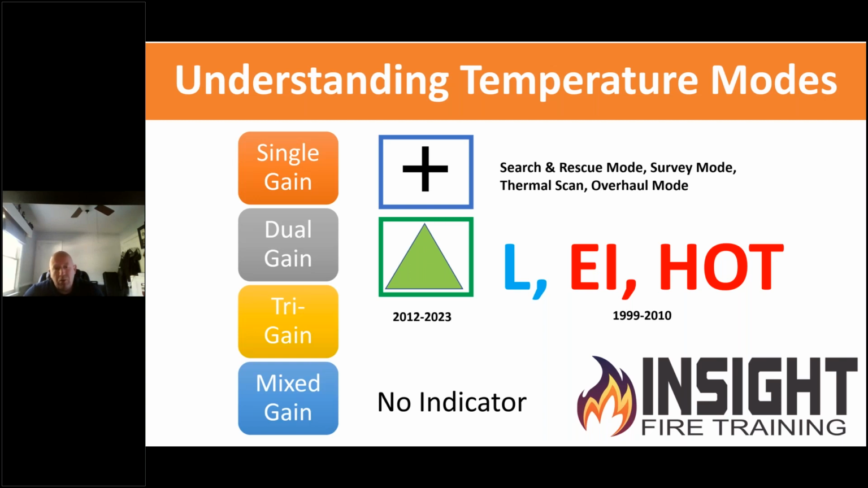The older models used to have an EI symbol that would show up somewhere on the left-hand side, which meant electronic integration. Scott had one that just said hot that showed up. And then MSA had a blue L that showed up in the lower left-hand corner. It was really hard to see.